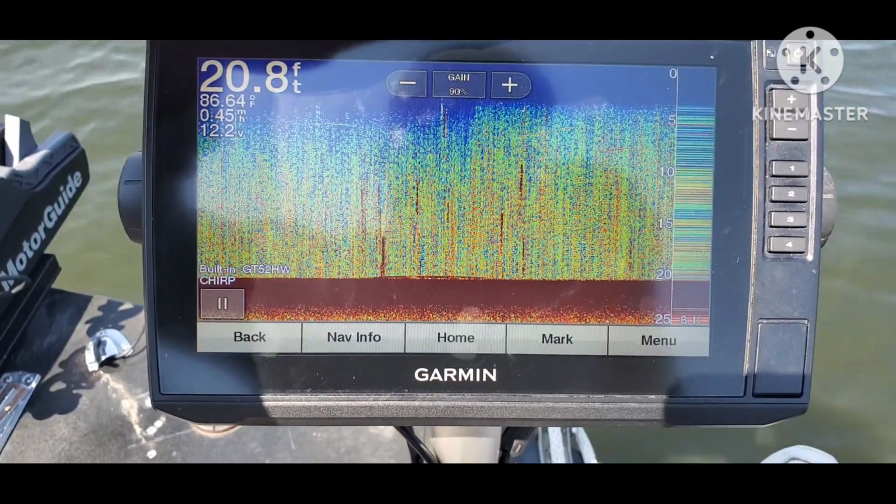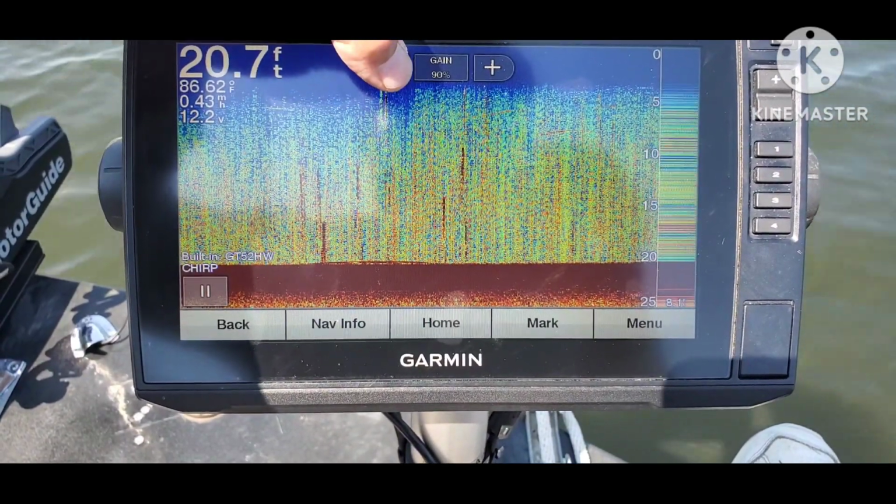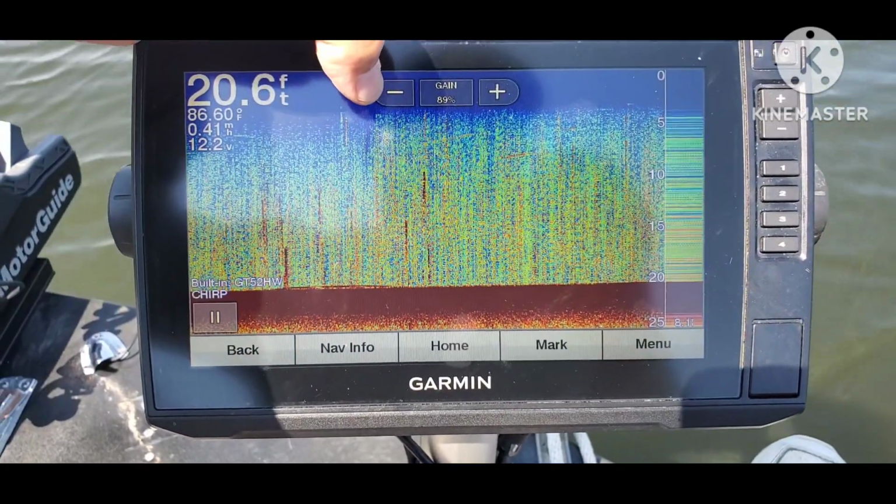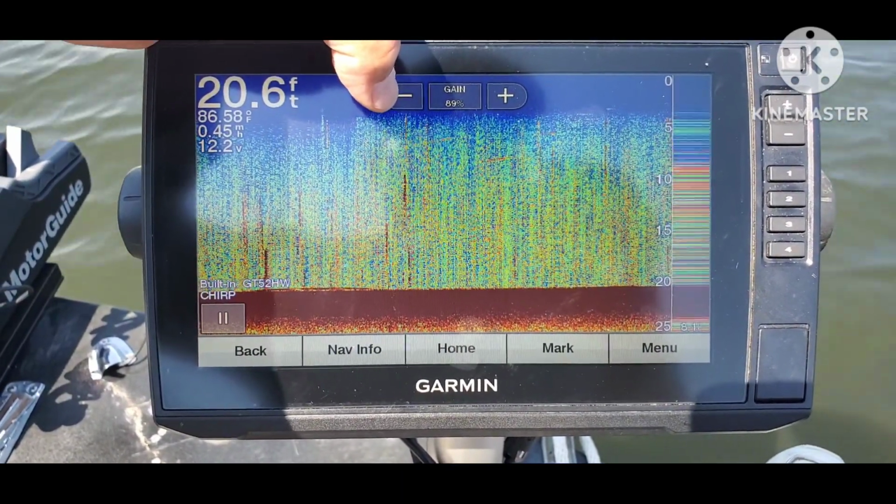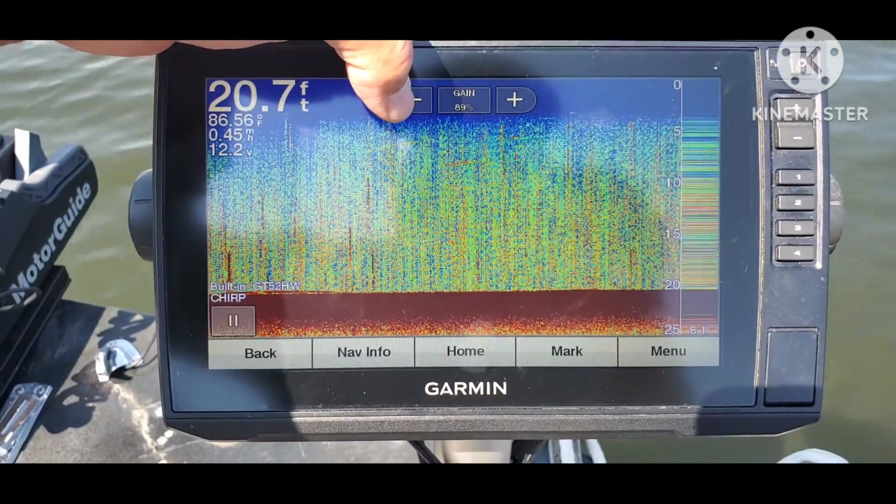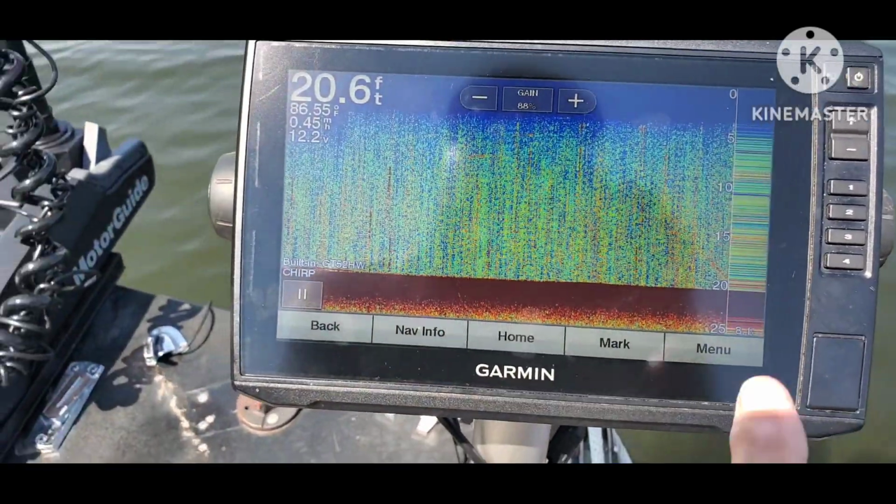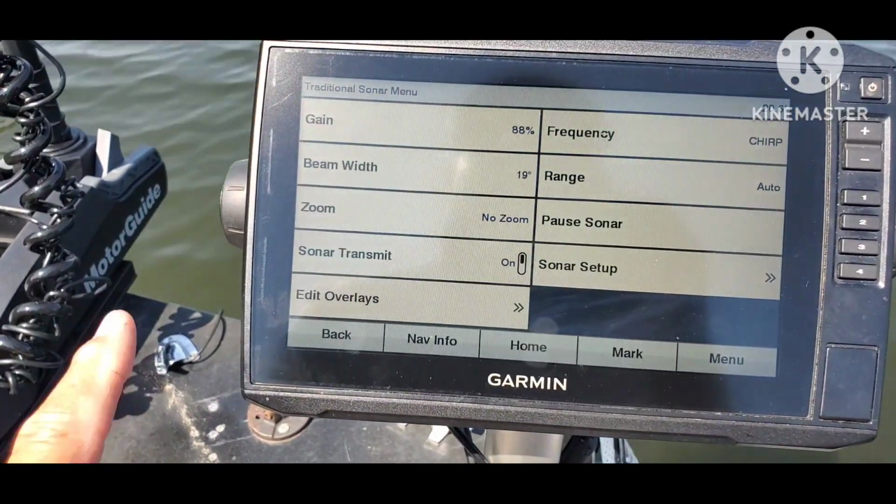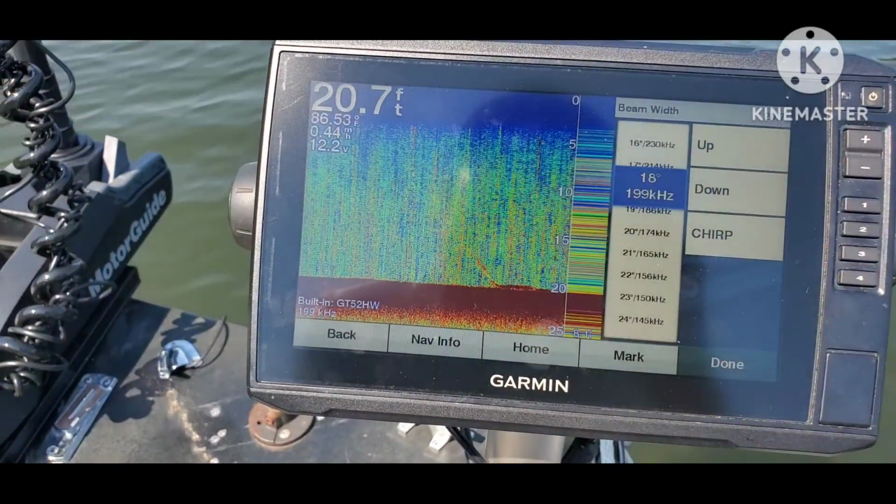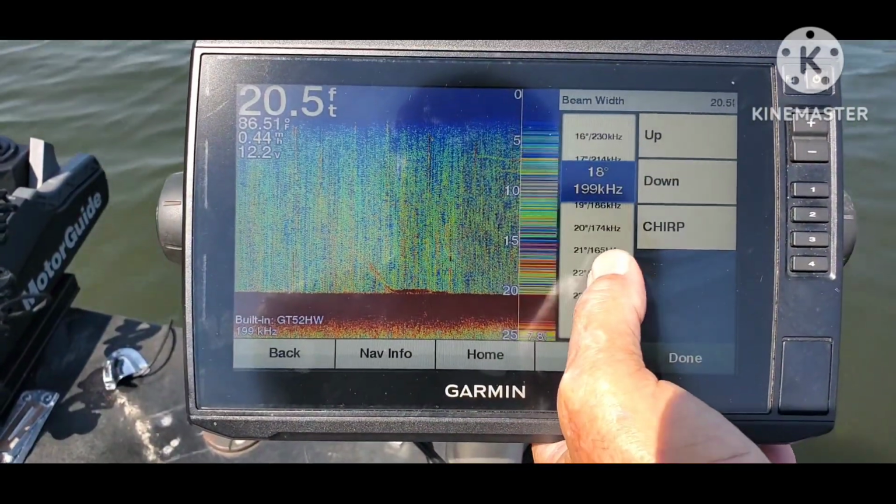One of the reasons I want to be able to have a clearer screen is for seeing fish suspended in the water, but also to be able to see my bait as I drop a bait down beside the boat if I'm trying to vertical jig. So, not sure what percent I have to have it set at to be able to find my bait, but let's go back up here once again to the beam width and try it on 18, because it did look a little clearer the other day on 18.